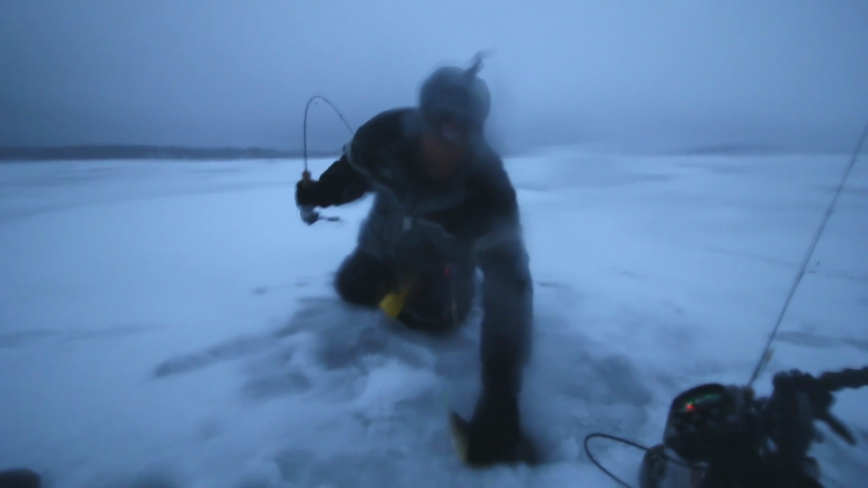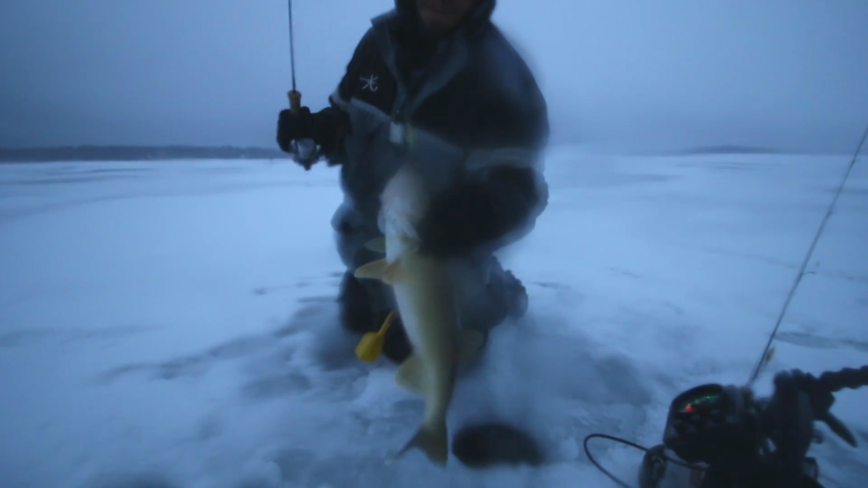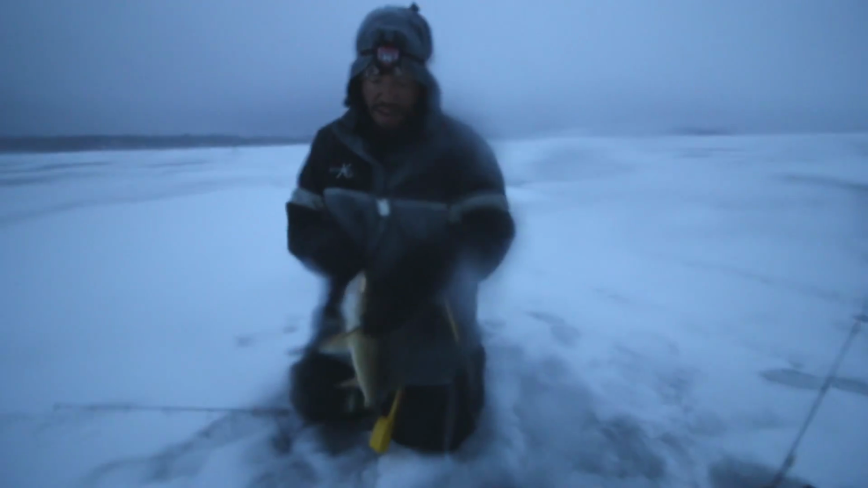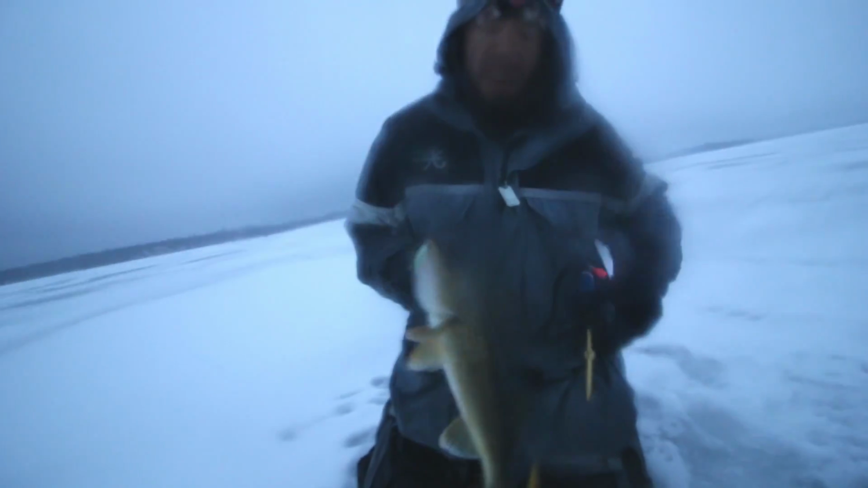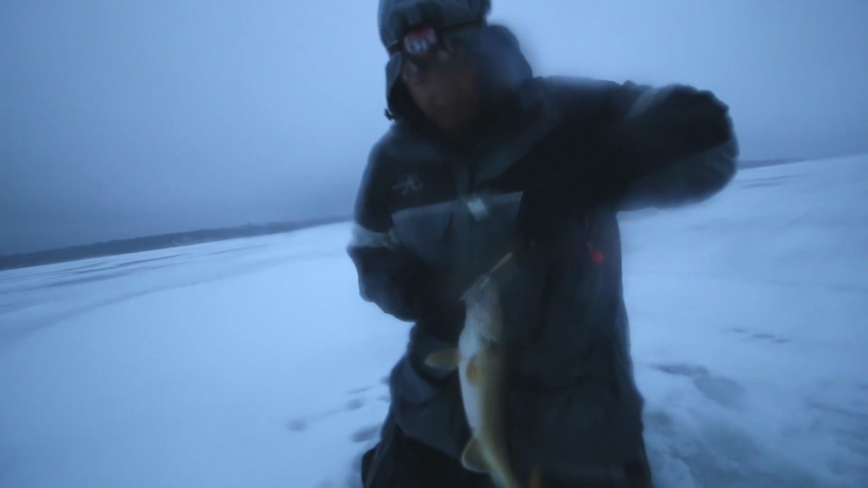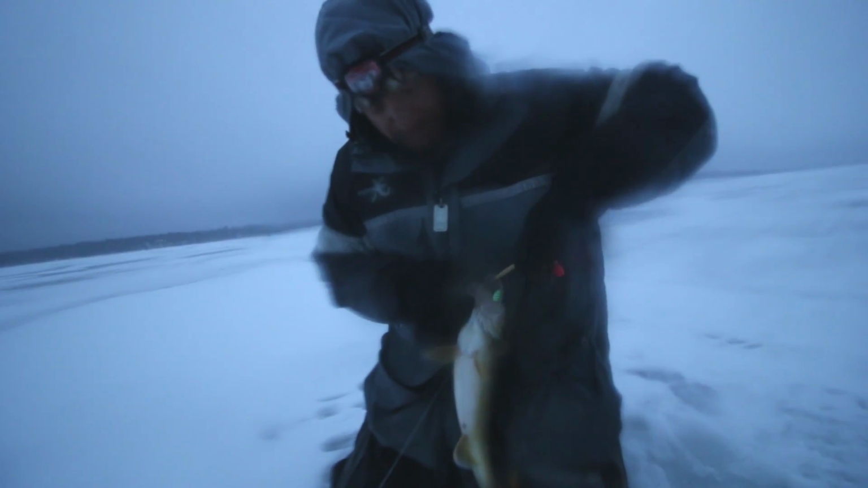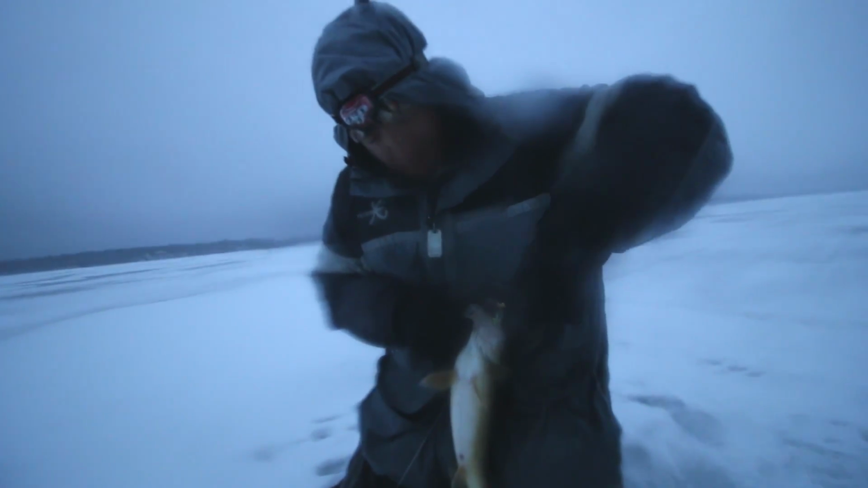Walleye? Oh, look at there. Nice. Rattling Cast Master with Fire Tiger Green. That color has been on fire up here. Yes, it is. Pretty much everywhere I've been, they're eating that thing. Awesome. It's a nice one, 17 incher. Yeah. Beautiful walleye. Yeah, I was just pounding the bottom and I lifted up on it and he was just hanging there.